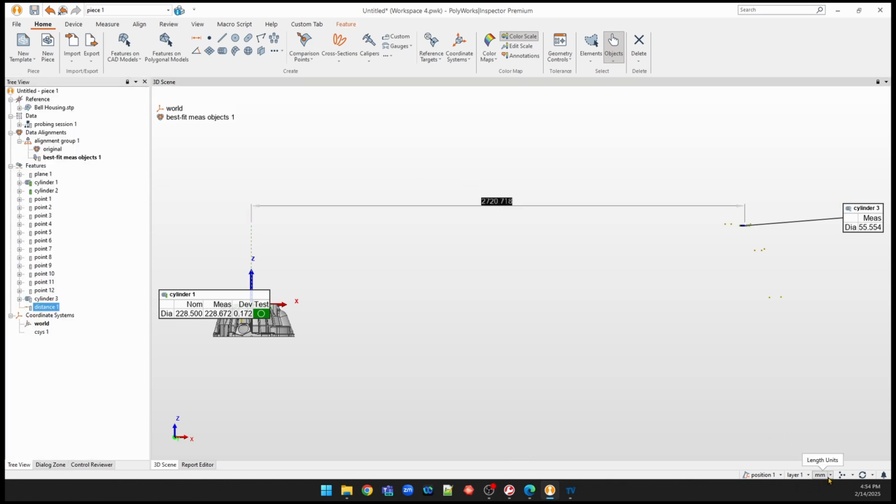Perfect. And right now my units are millimeters. And I can report this out, create views, create my report however I need to. If I want to switch those units, I can easily switch back to inches.